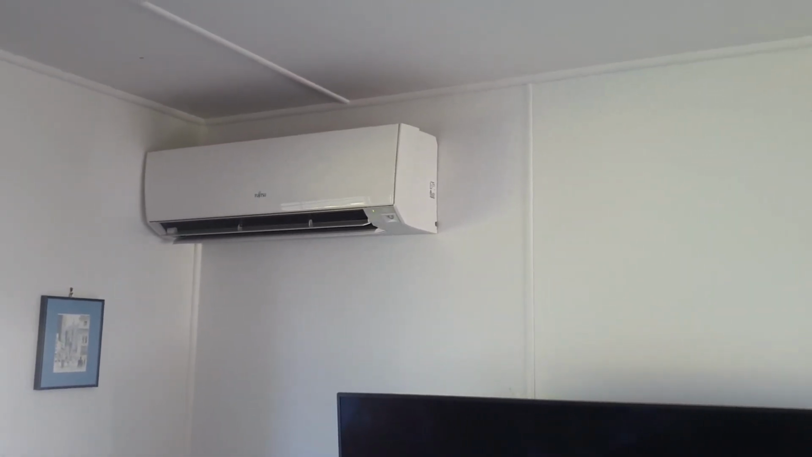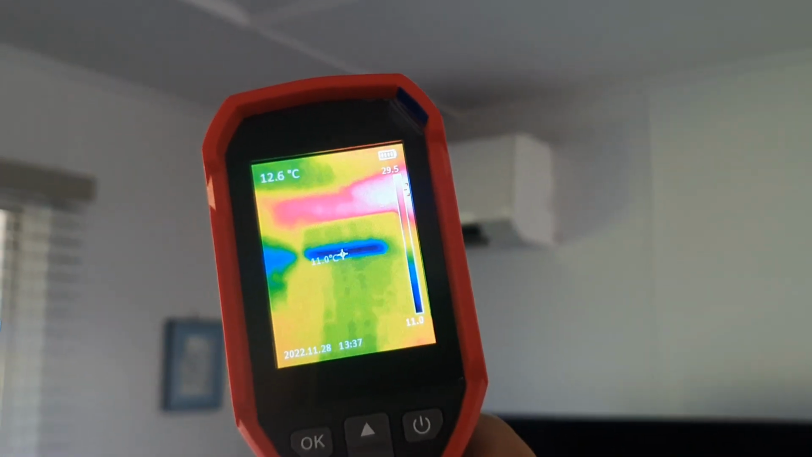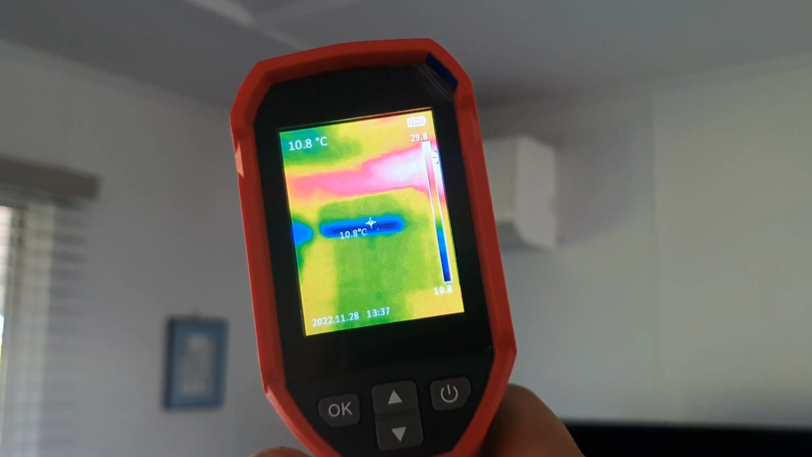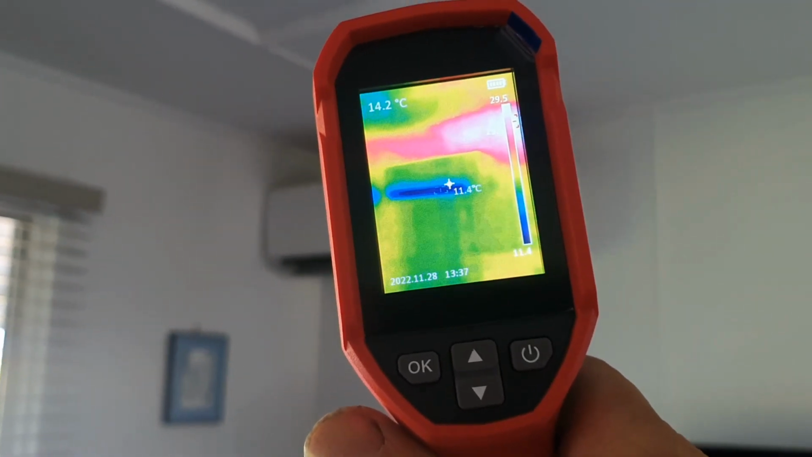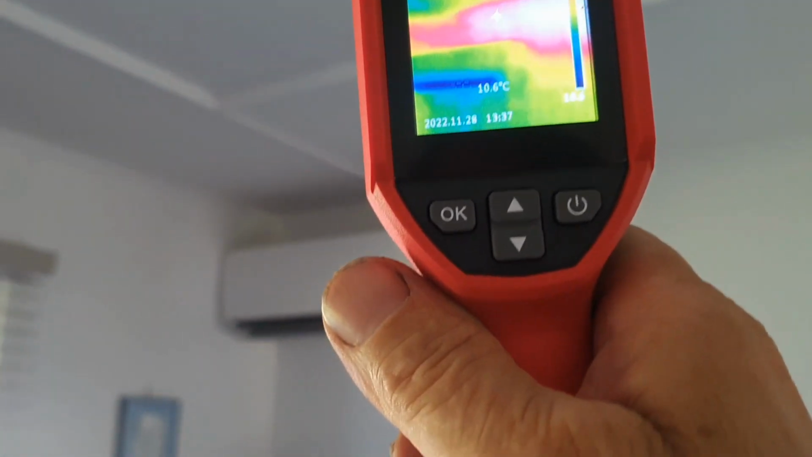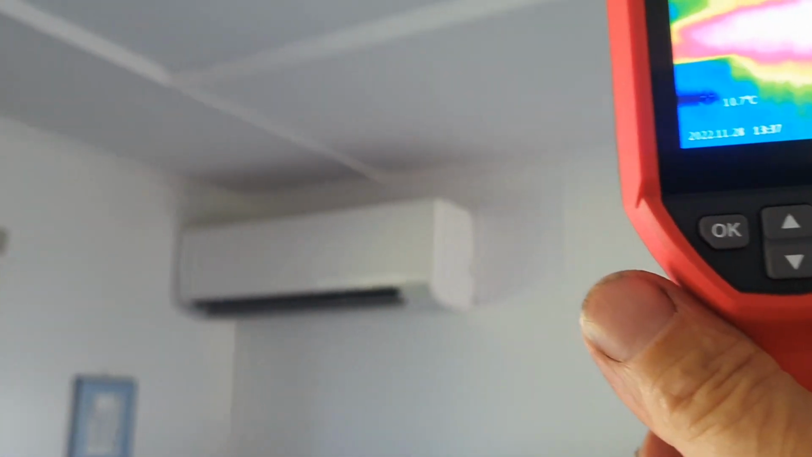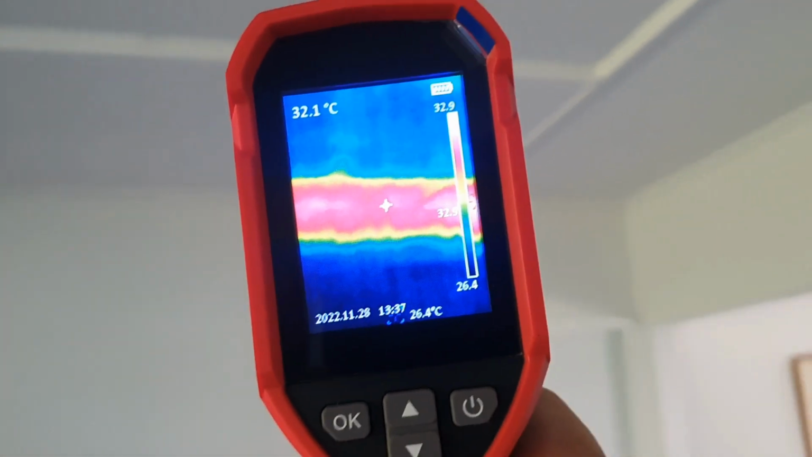Okay, so here's an example. That's my air conditioner running there in the lounge. I'm showing 11 degrees or so there, but you can see immediately above it that's 29-30 degrees all the way along the wall.